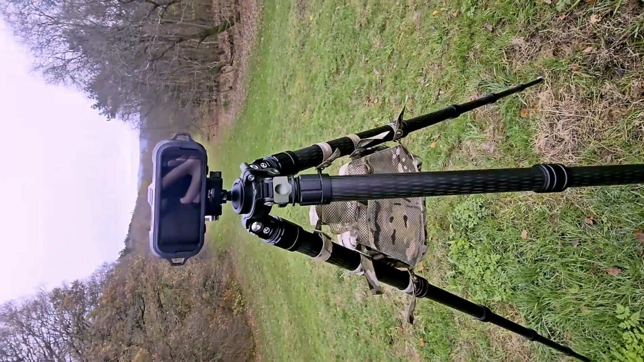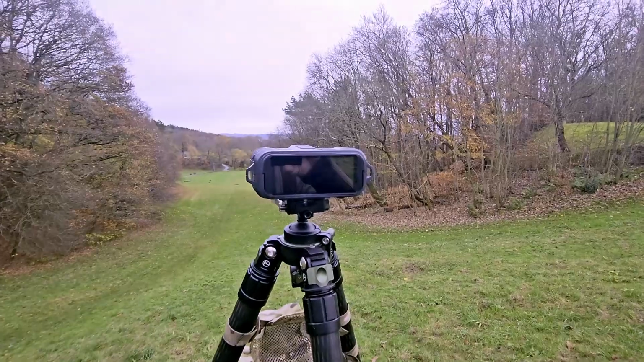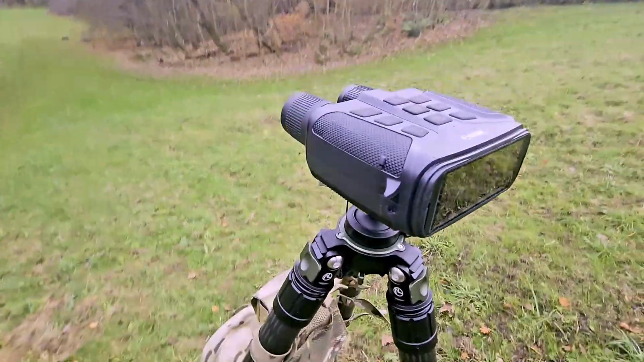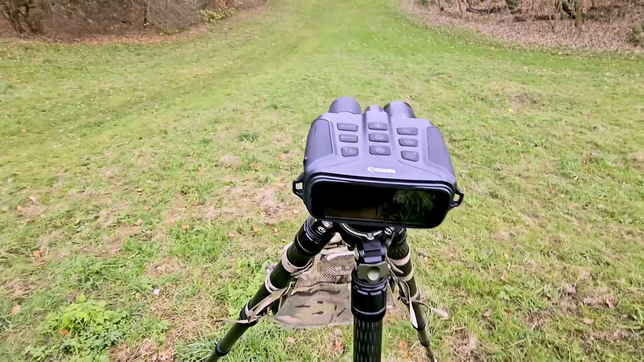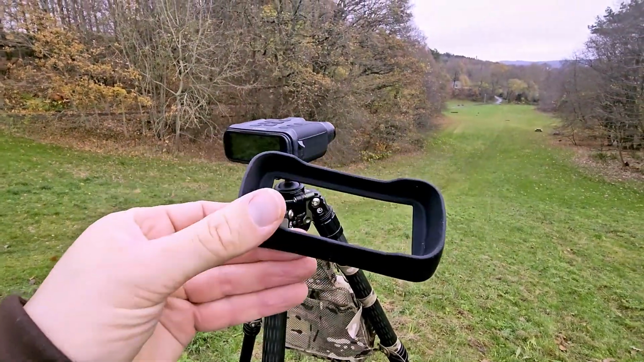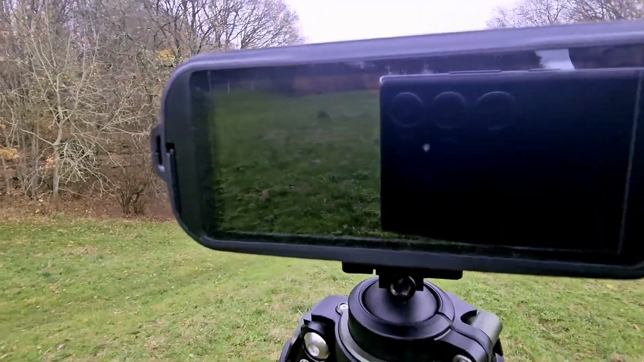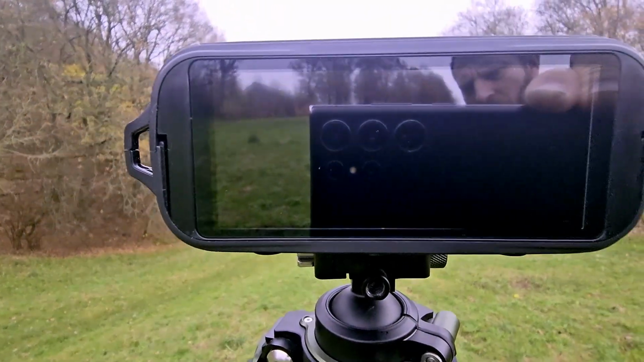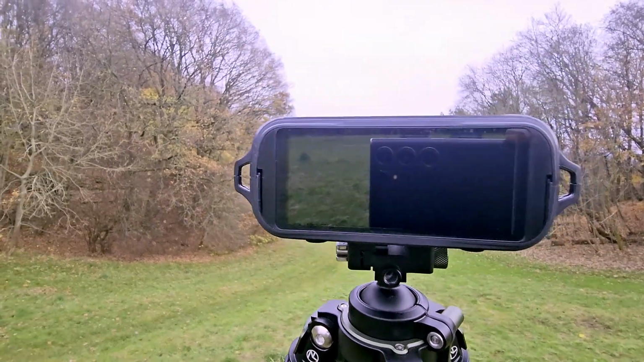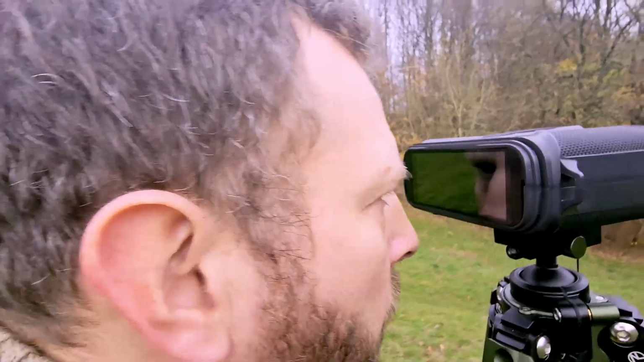By the way, before I forget, you can also take this off, which makes it a little bit more sleek, a little bit more user-friendly, and it does not invite you to think that it is goggles, because it is not goggles. It's got a screen on there, and that screen is not meant for your face being this close to it.